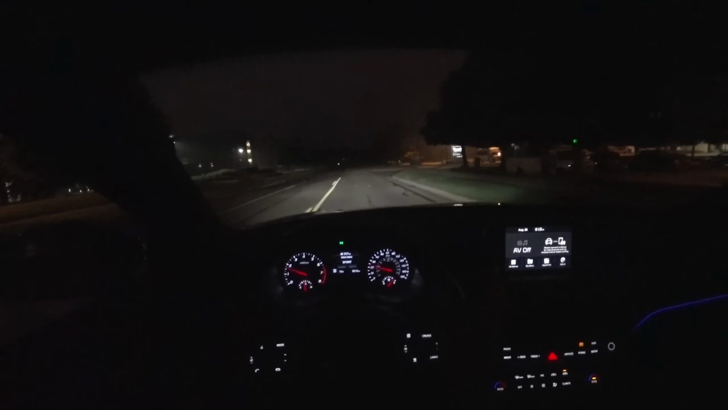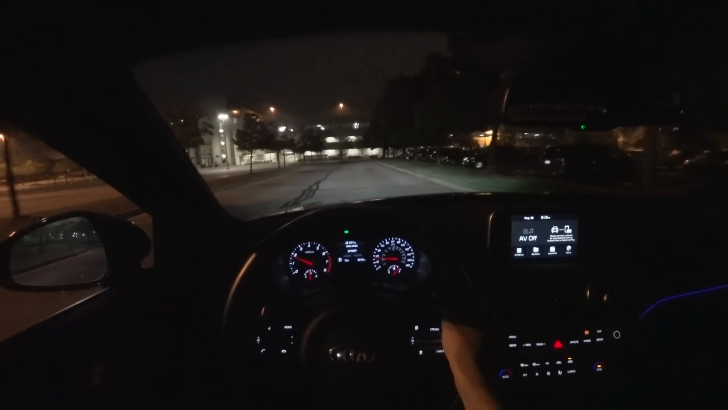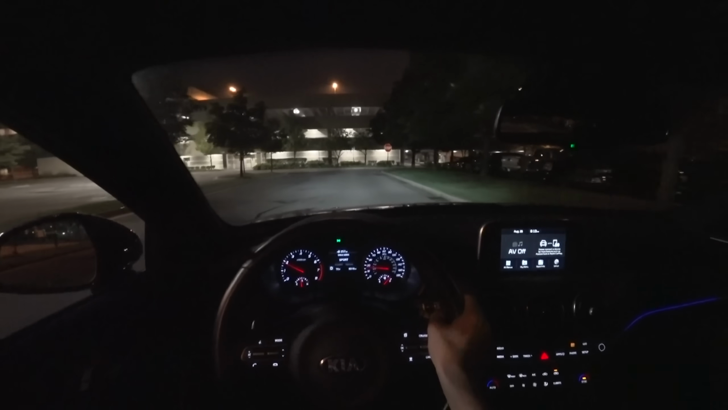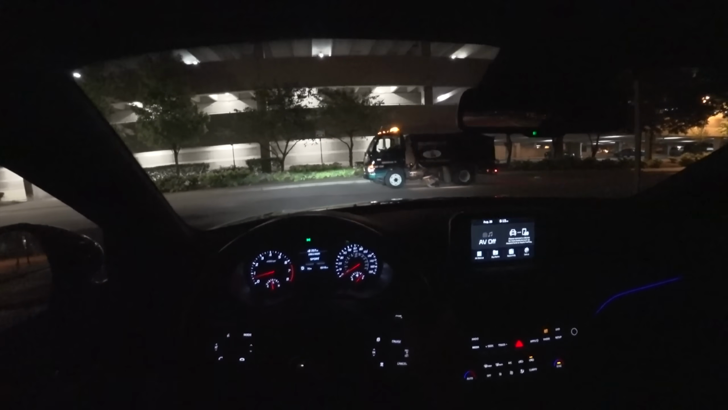and just make you aware of one of my biggest gripes with this car, which is the trunk rattle. But honestly, something like that's probably a pretty easy fix. A dealership can go in there and secure whatever's moving around, and it's not a big deal. But the fact that it's been on every single Stinger GT, to me, shows that it's a problem, and it's just something that needs to be addressed.